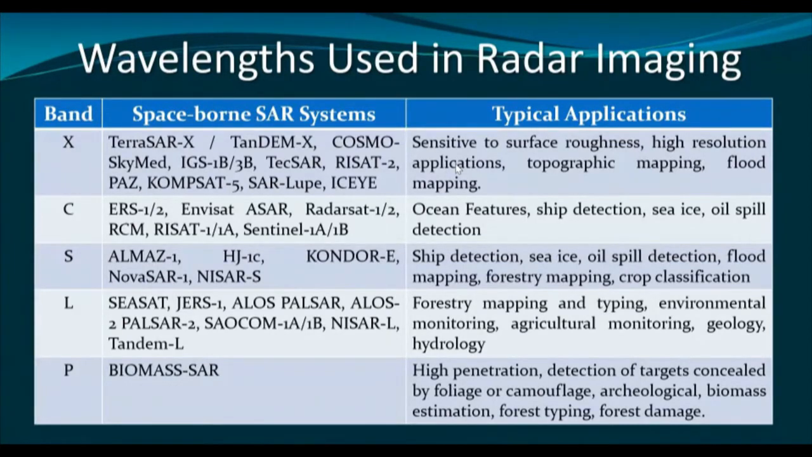And as I told you, P band is primarily used for the estimation of biomass, for forest typing, for forest identification, forest damage identification. So all these kinds of applications, because P band has very long wavelength, and therefore it can penetrate the forest, and while penetrating the forest, some interactions will happen within the forest.